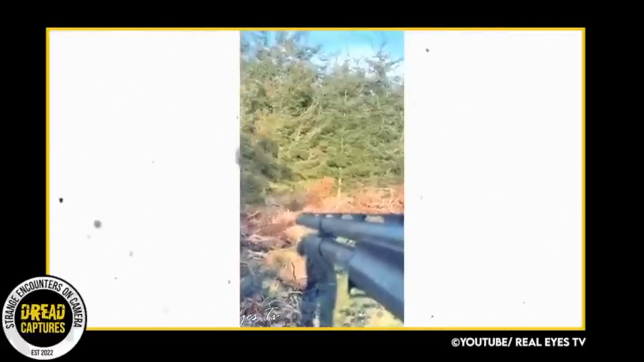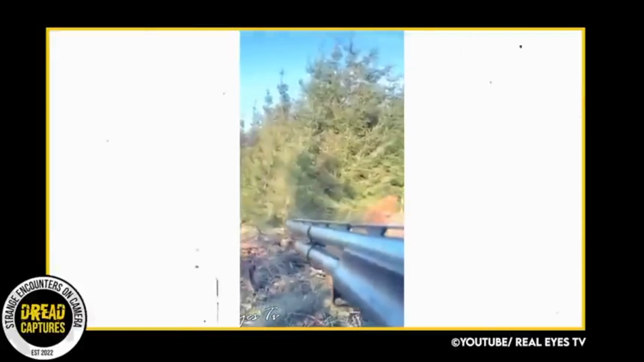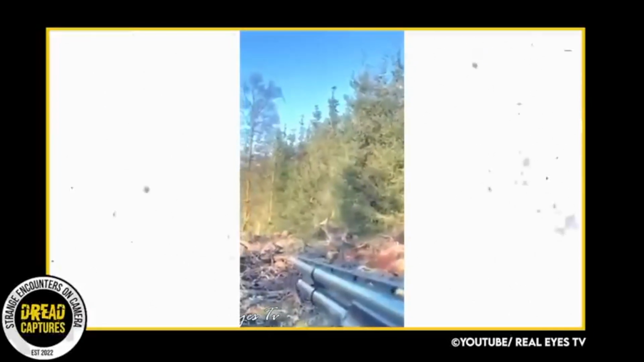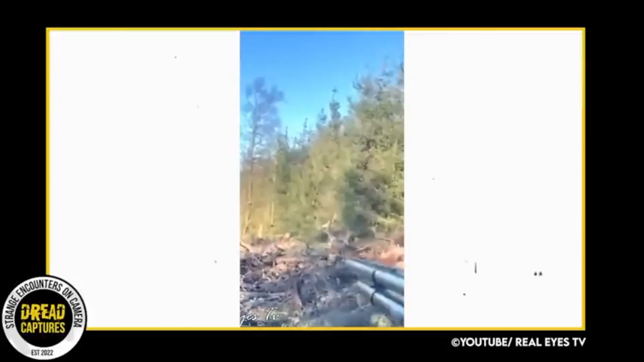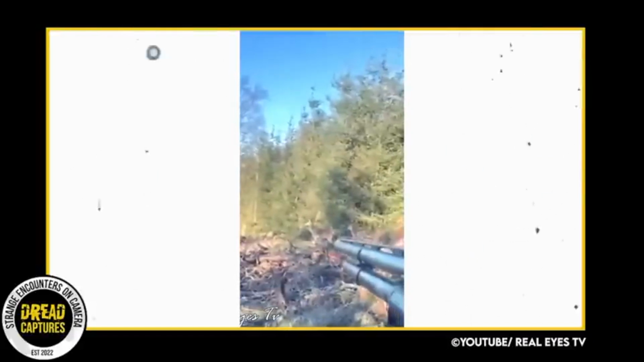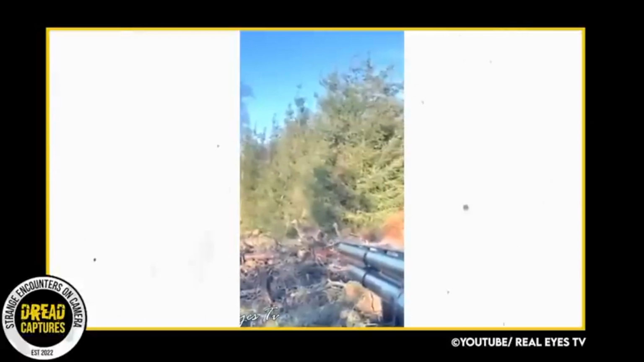Now, the person who wrote the text at the beginning of the video was adamant that this was not a big cat. But I'm not so sure. I think it could have definitely been a big cat. He declares no deer could hear a big cat on the hunt. Well, that's probably true most of the time, but big cats are heavy. They aren't totally silent. They have to walk.